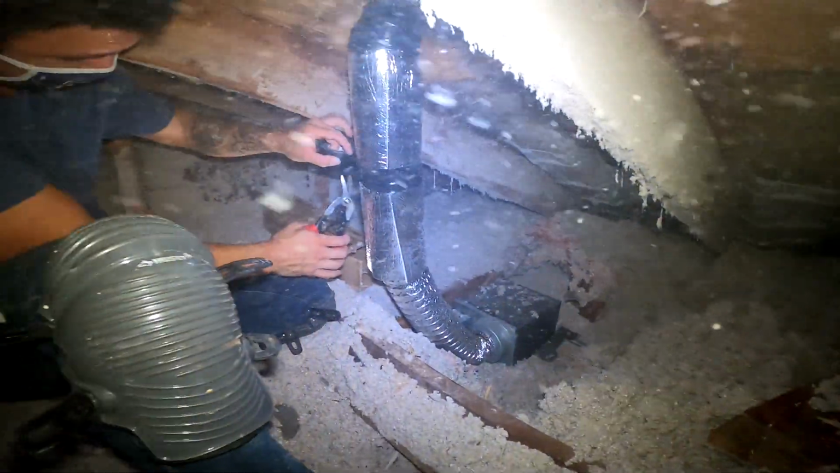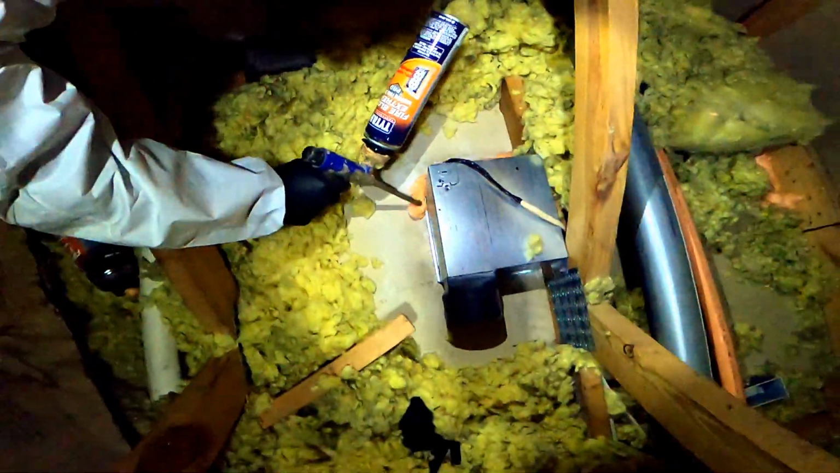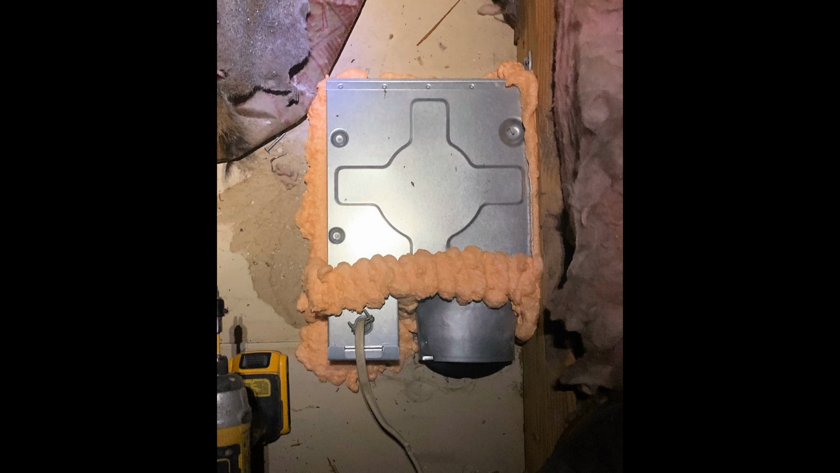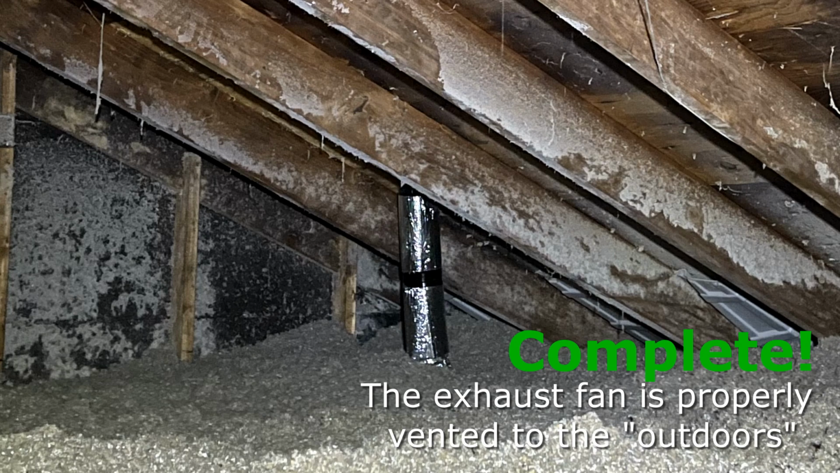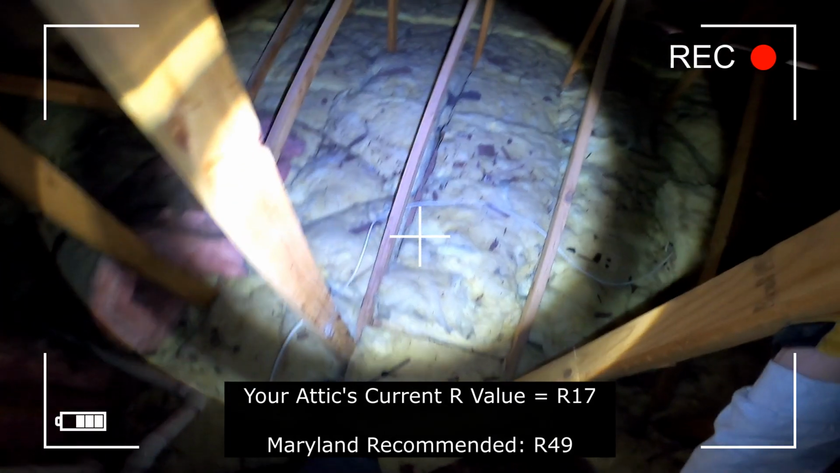Another step in the process is we insulate the duct. And in your case, it would be a little bigger, a little longer than what you saw there, but we certainly would do it the entire way. And then here you can see how we seal around the fans, and this is part of what I call air sealing, and you'll see the finished fan there, that short stack up to the roof.